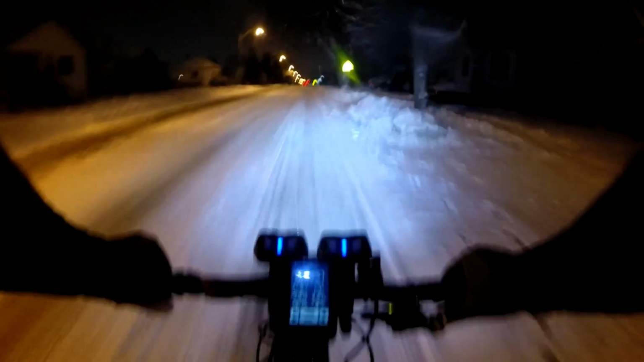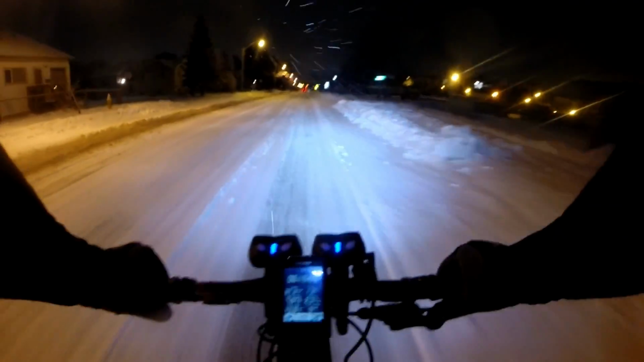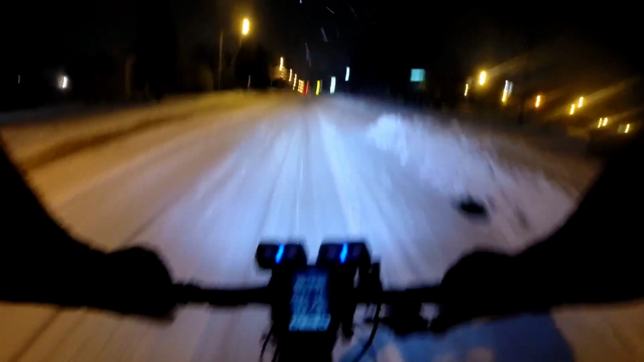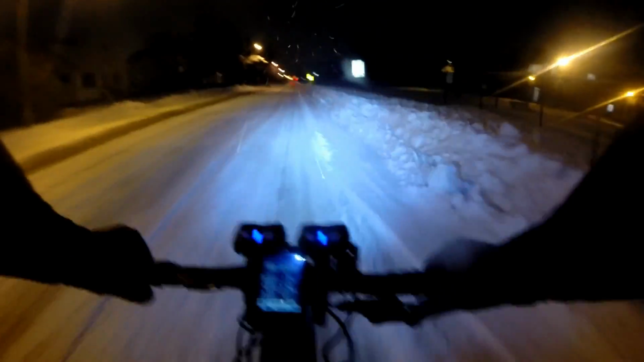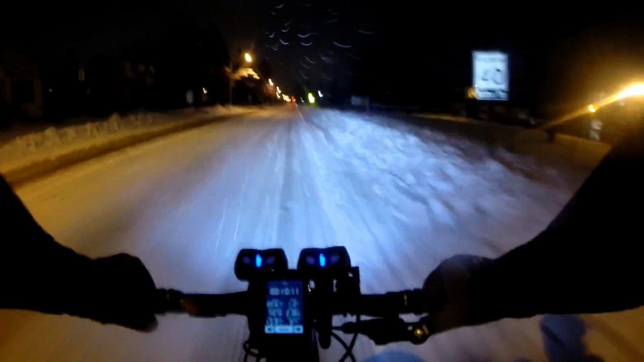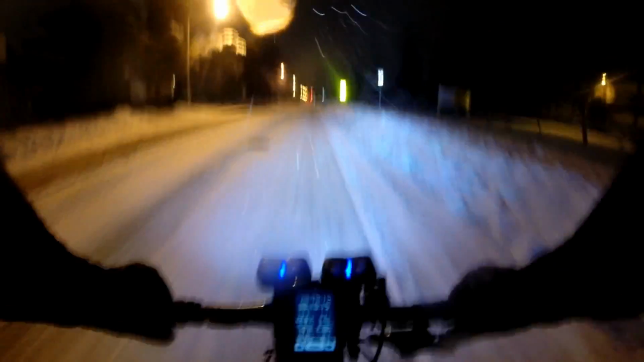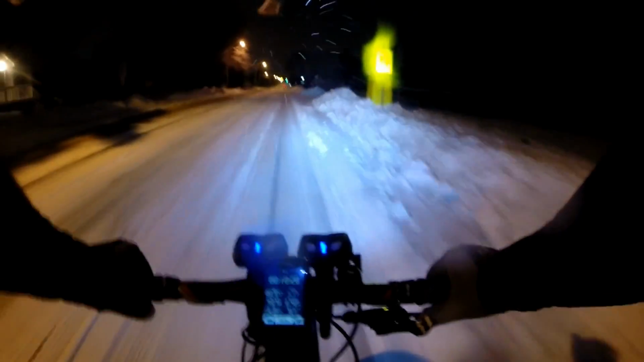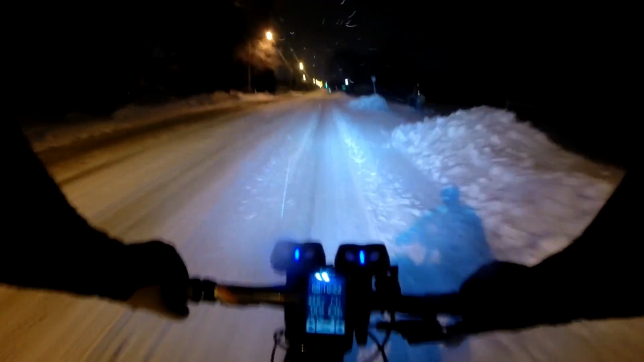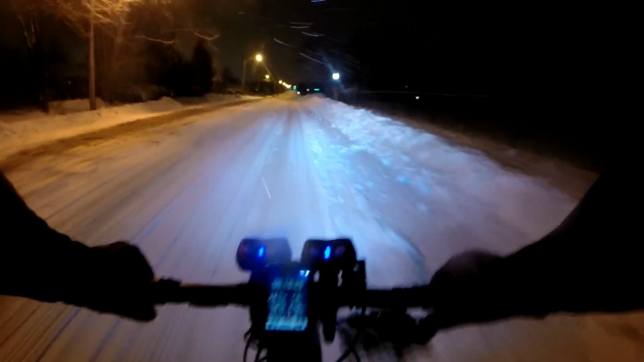Actually, we're gonna stay on the street. This is hard packed and reasonably fast. Got about a kilometer before we can get onto a multi-use path where life gets safer. We're protected from automotive traffic.